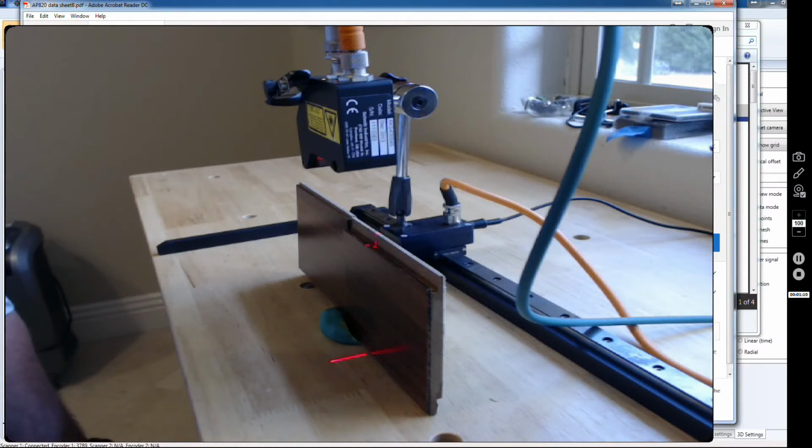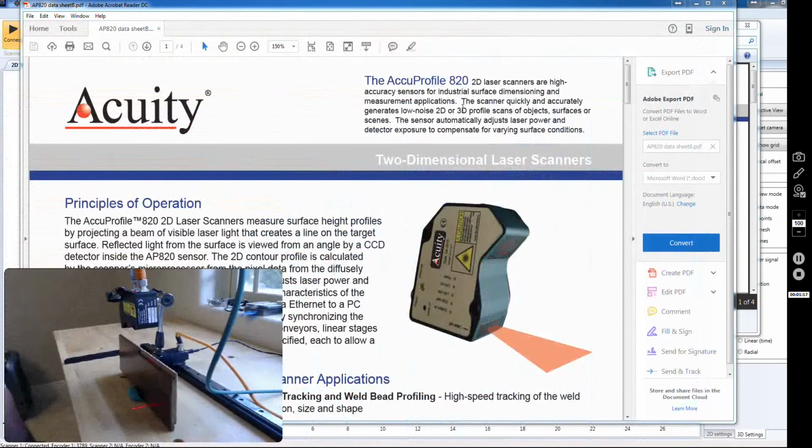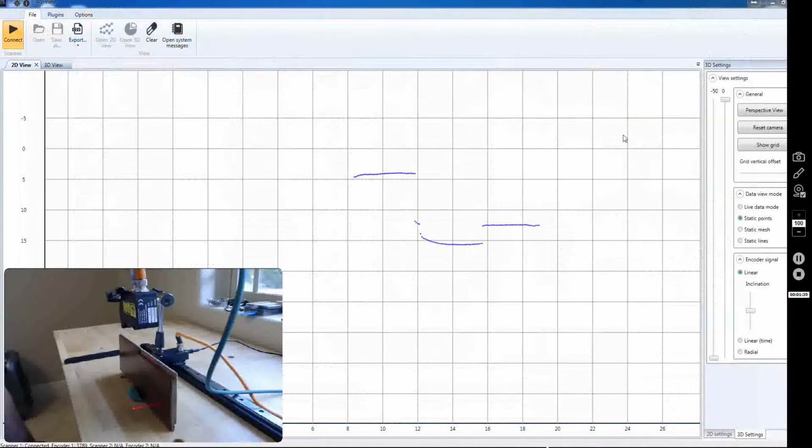And let's just take a quick look at this. Let me just shrink this back down a little bit. And here's the spec sheet. And of course, here are all the specifications for that -40 model. So let's go ahead and look at the actual scan.